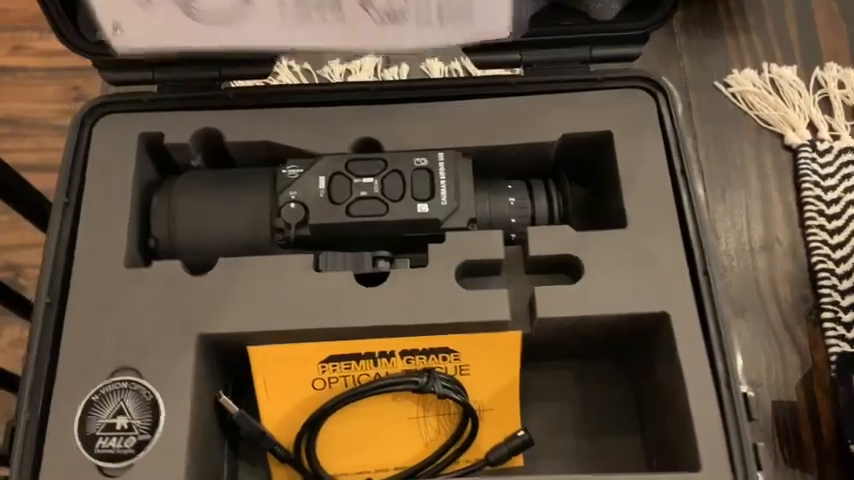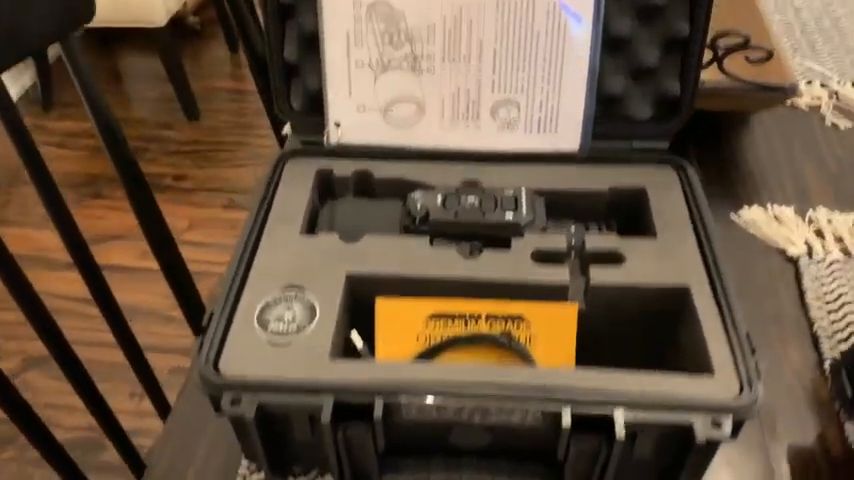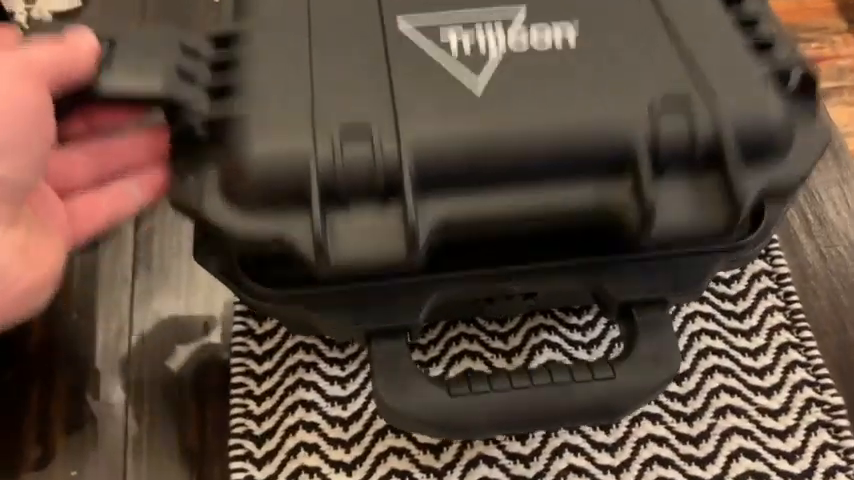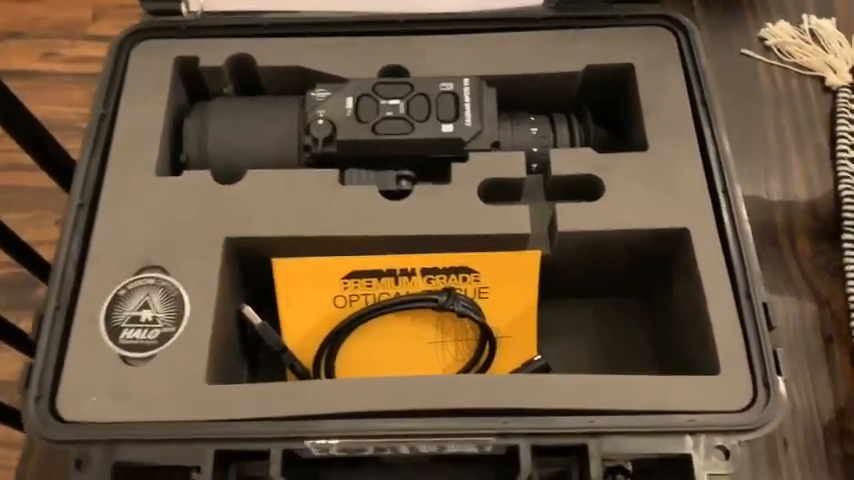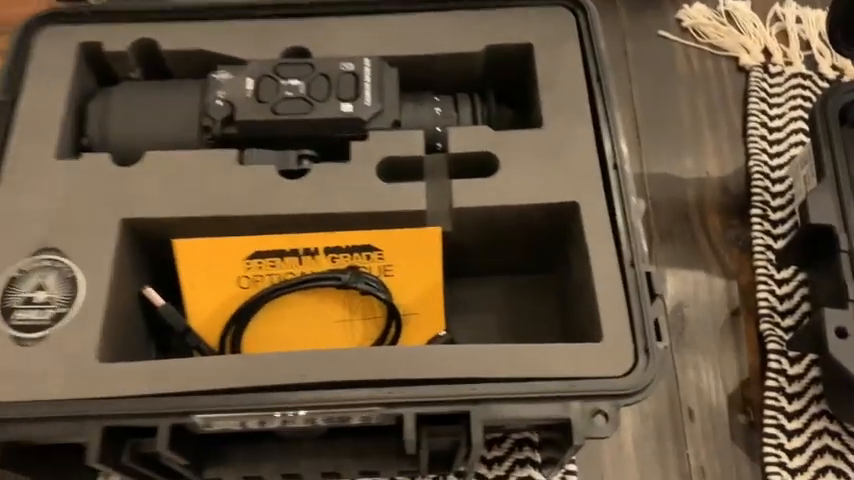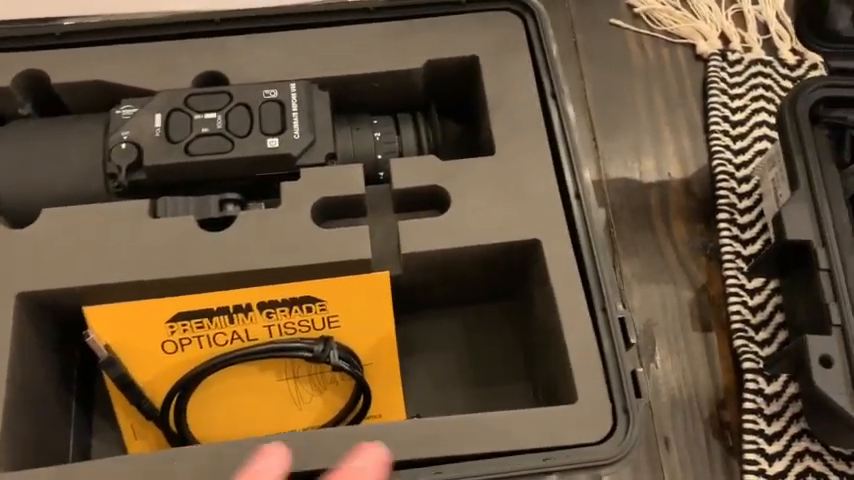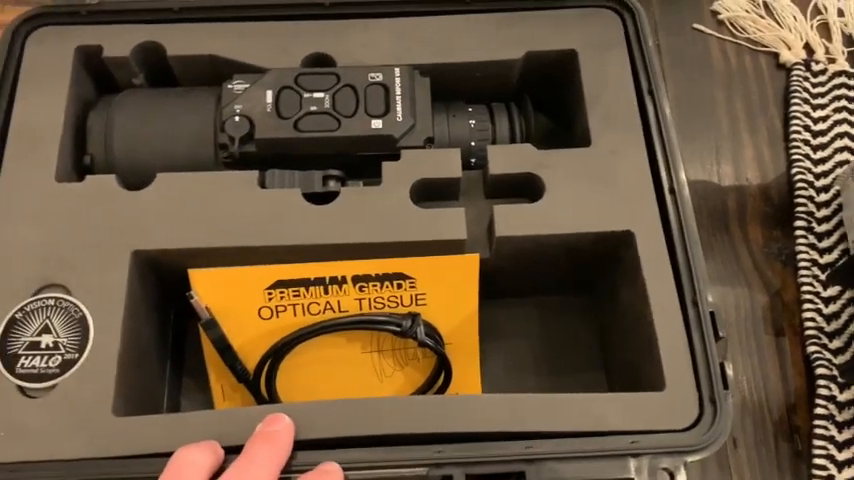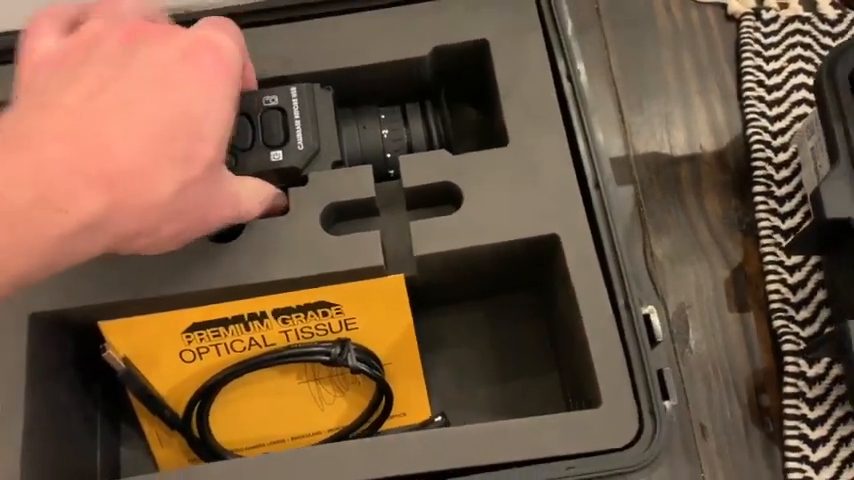So you see the packaging is a little bit different. The case for the Halo is quite a bit bigger than it is for the Trijicon. You can see it's just a different foam, a little bit firmer foam here. They're both packaged well. I know it's kind of negligible to some people. A little bit more storage area here, I guess, if you wanted to get an external DVR, battery pack, stuff like that. You have a little bit of room for it in the Halo case here. I'll get them out here.